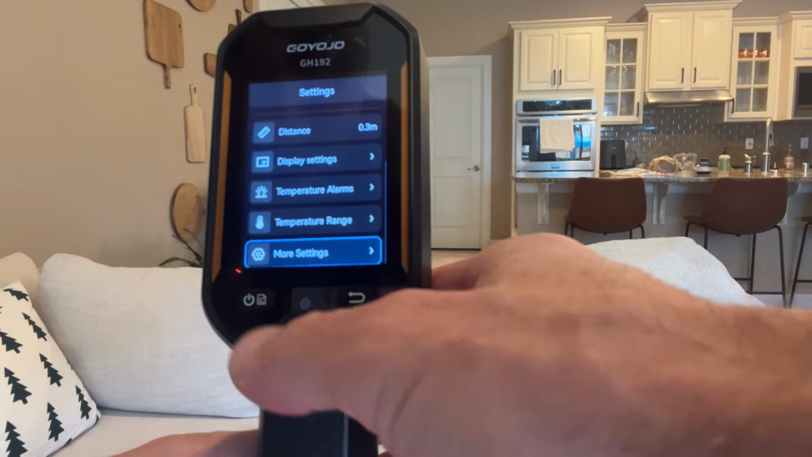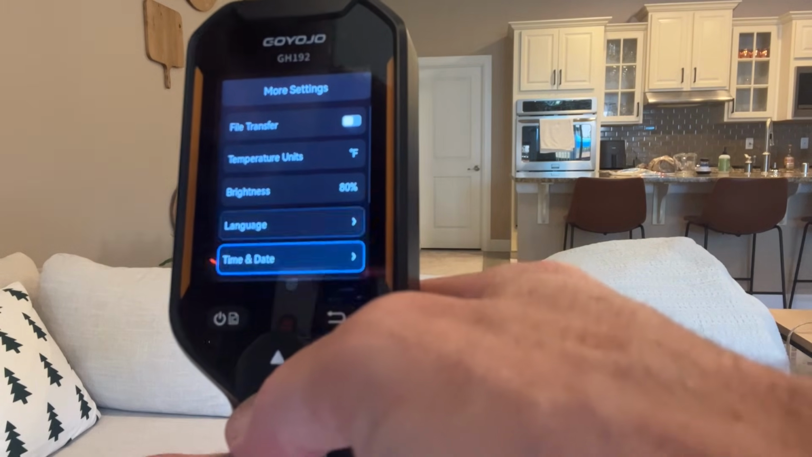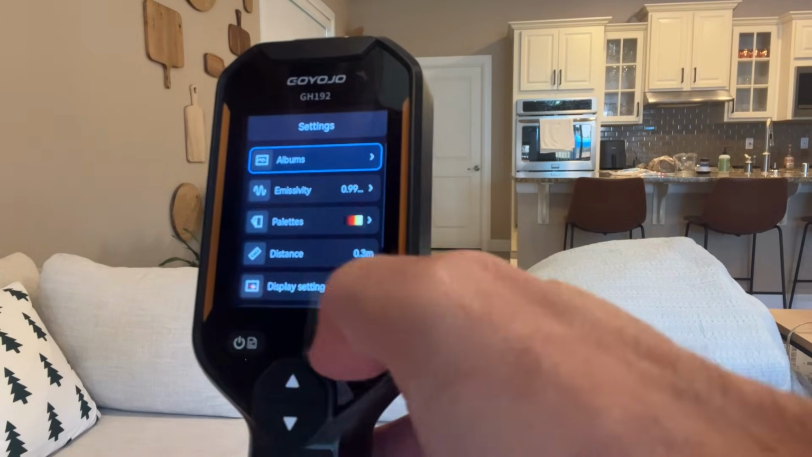Keep that. You got more settings. So you got all this stuff you can do. I'll just run through it so you can see it all. Let's go back, and then we're back.